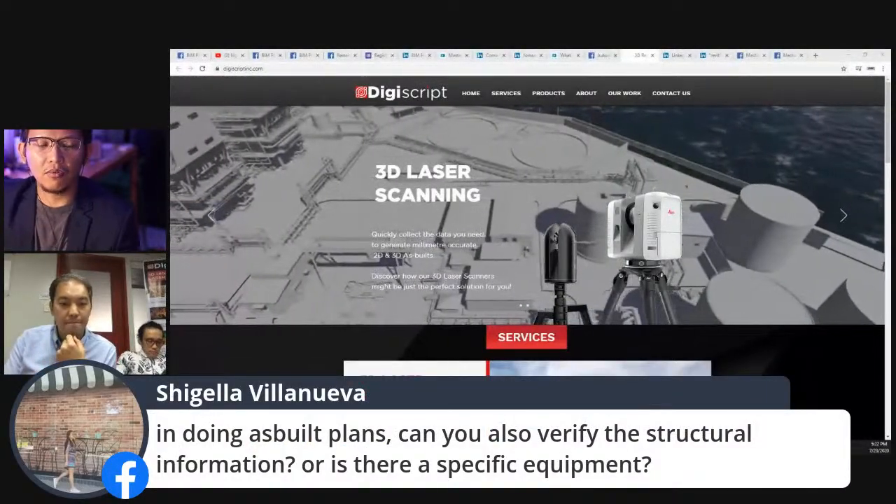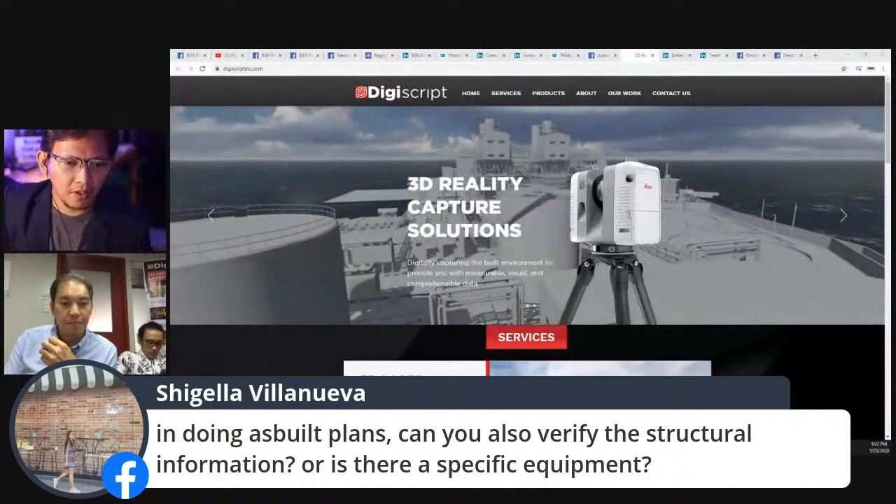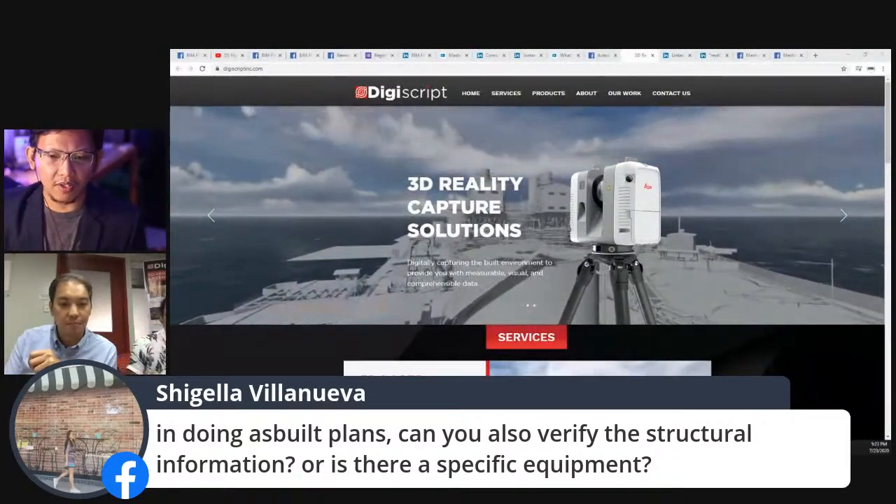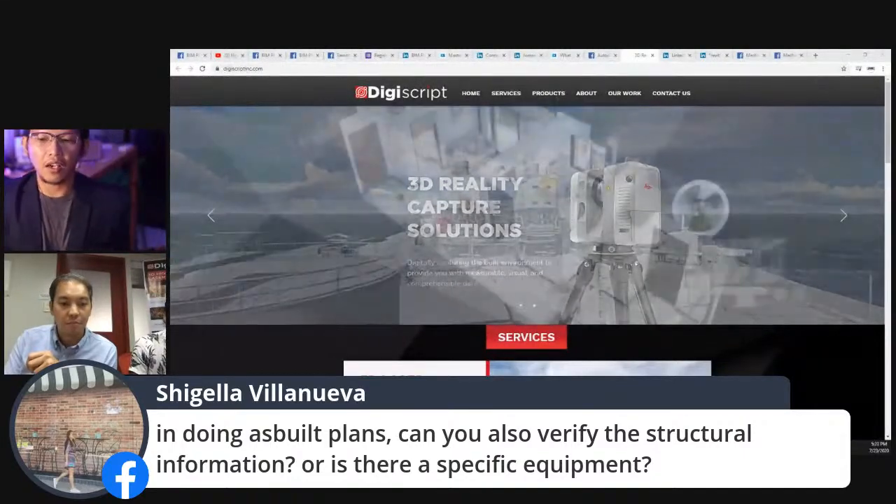Ayan, so ito na lang muna siguro, final question before we move forward. From Shigela Villanueva: in doing as-built plans, can you also verify the structural information, or is there a specific equipment?